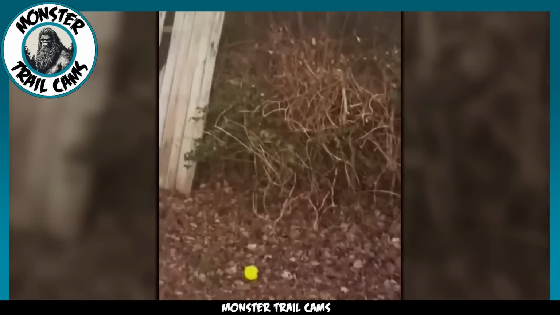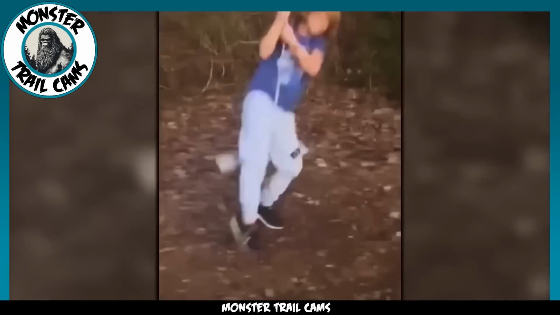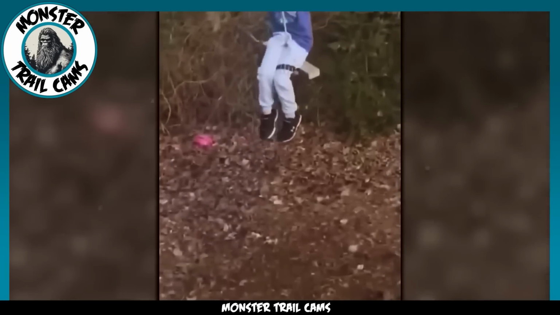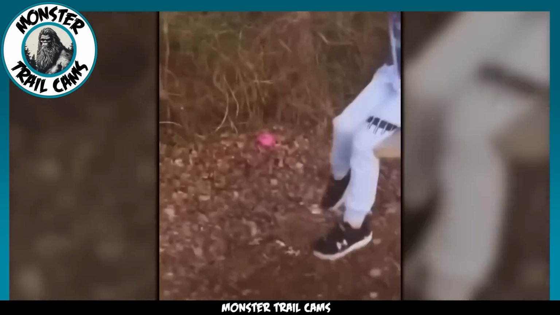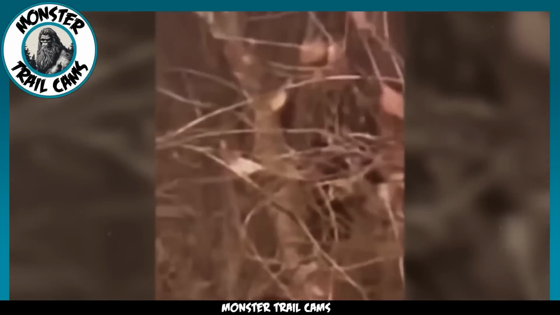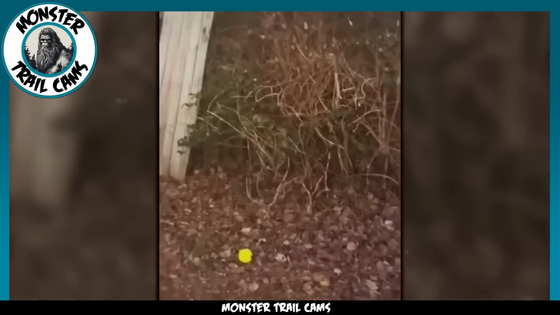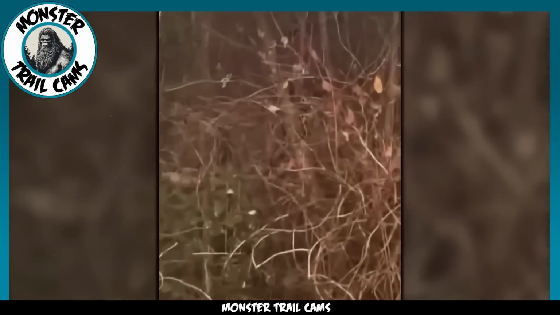A hoax intended to trick and surprise? What's captivating is that the kids, engrossed in their play, initially remain oblivious to the mysterious presence looming behind them. However, their innocent merriment is soon disrupted by a sudden realization. An air of discomfort fills the scene as they detect an otherworldly force observing their every move.